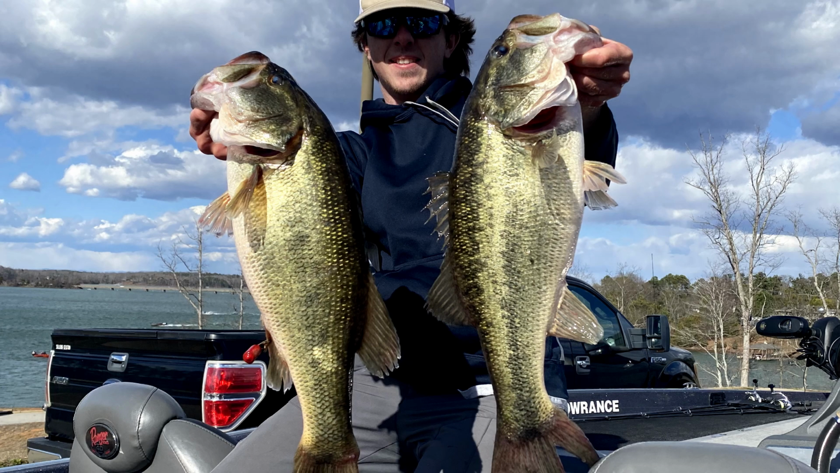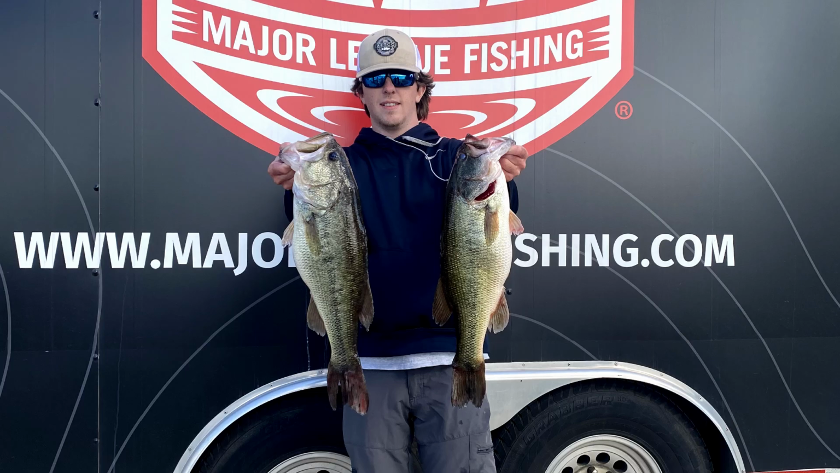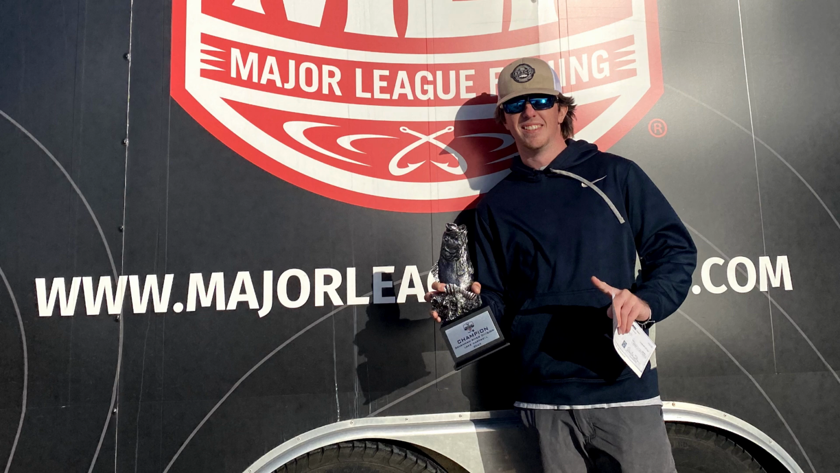So that was me weighing in right there. As you heard, I had 19 pounds and 10 ounces. I actually ended up winning the tournament by almost 1.5 pounds. So it wasn't as close as I thought it was going to be, but those were my 2 big largemouth that I weighed in right there. And yeah, we ended up taking home the win. I thought it was going to be a lot closer, but that win made it really tough on everybody staying on top of fish today.